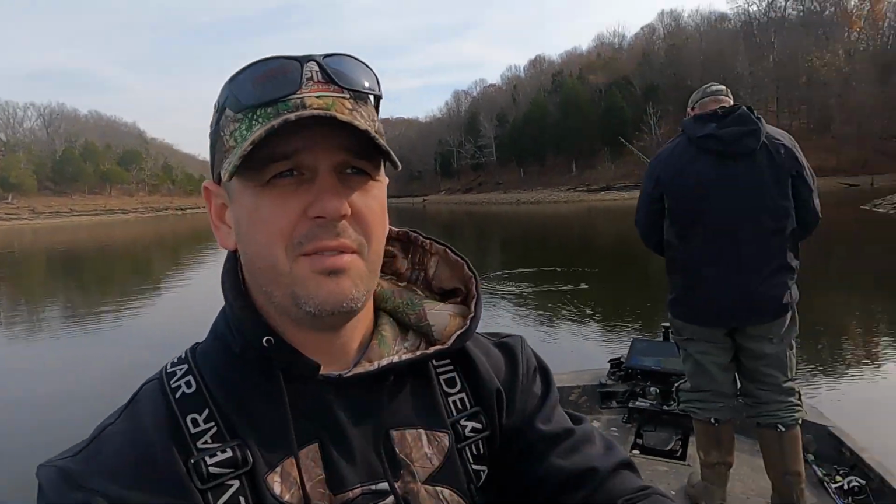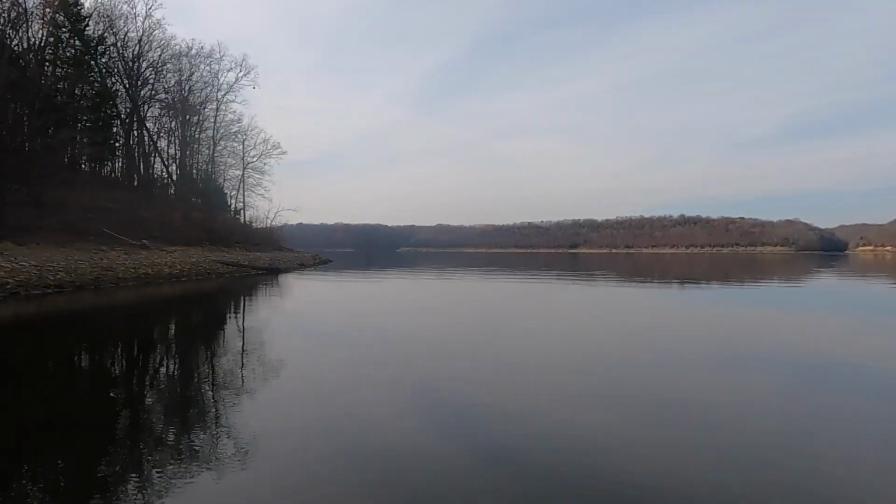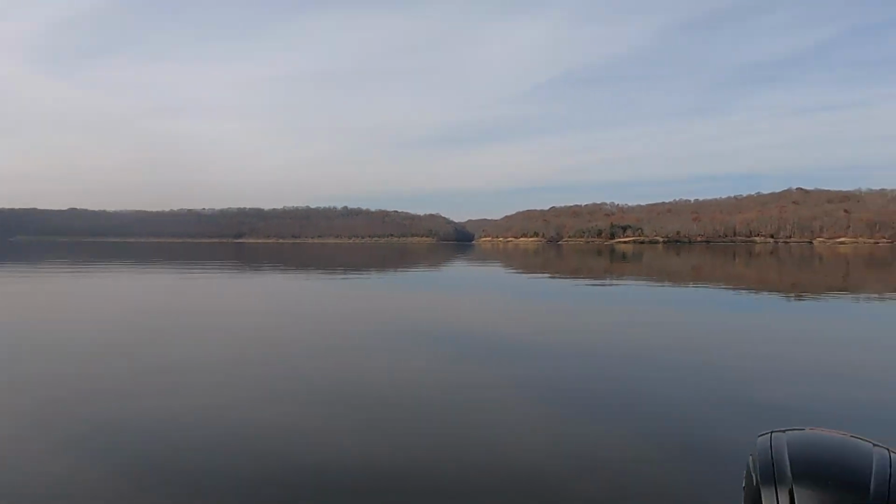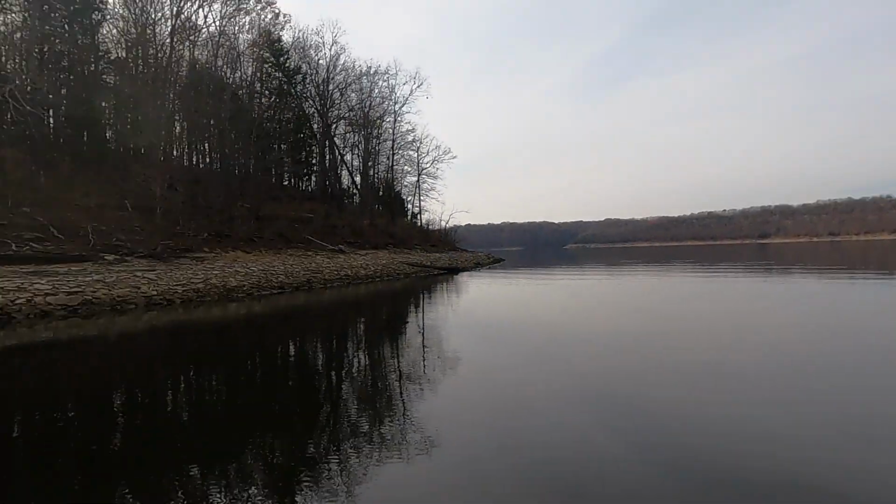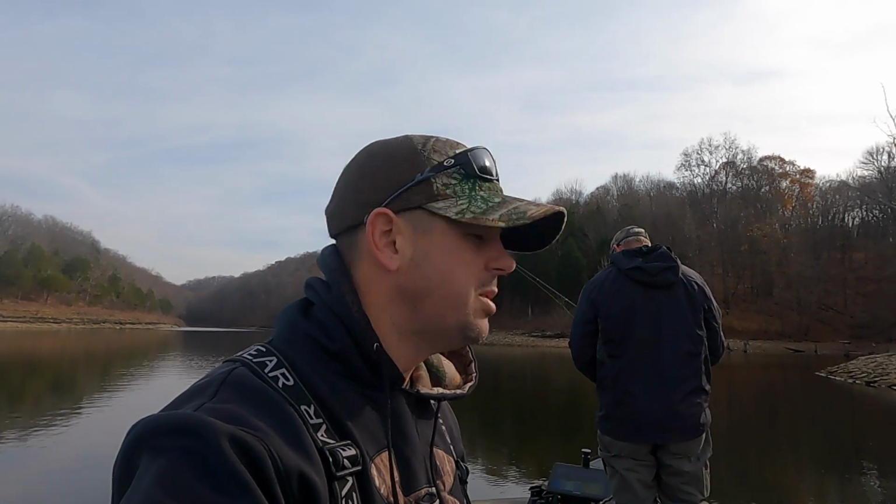Looks more like a day to water ski than to fish. Of course, you wouldn't want to as cold as it is, but the water is like glass. It's starting to cloud up and we are super excited. Water is extremely clear, so we're going to start out casting to them. And we may have one long pole in the boat, but we're going to see what we can get done today and hope y'all enjoy.